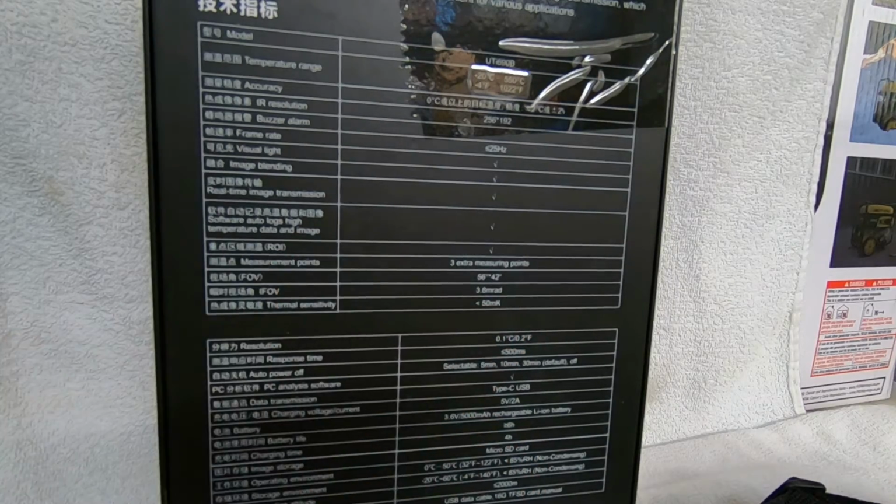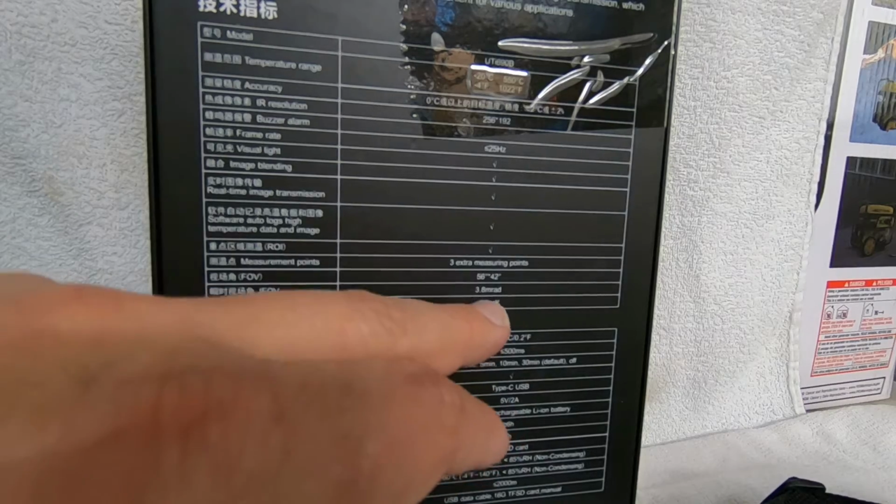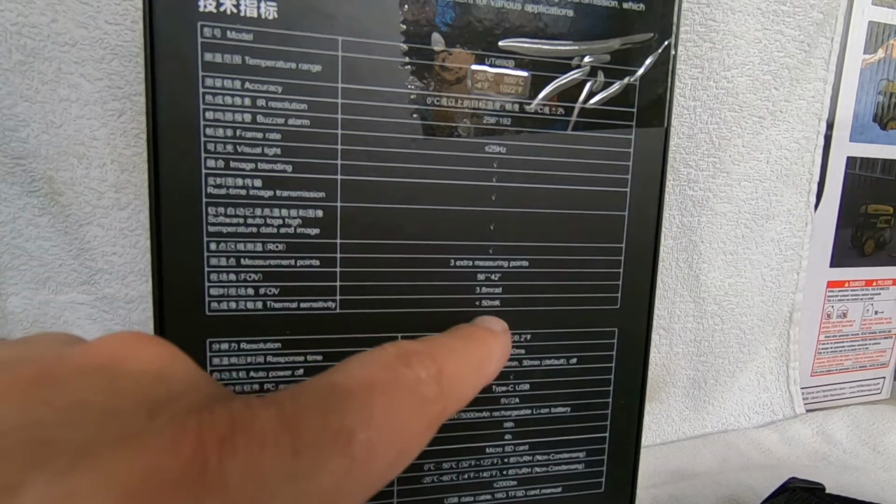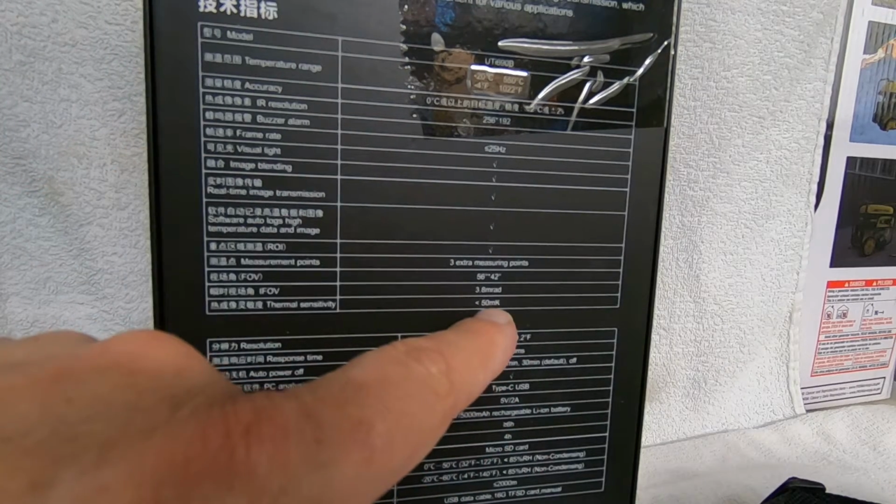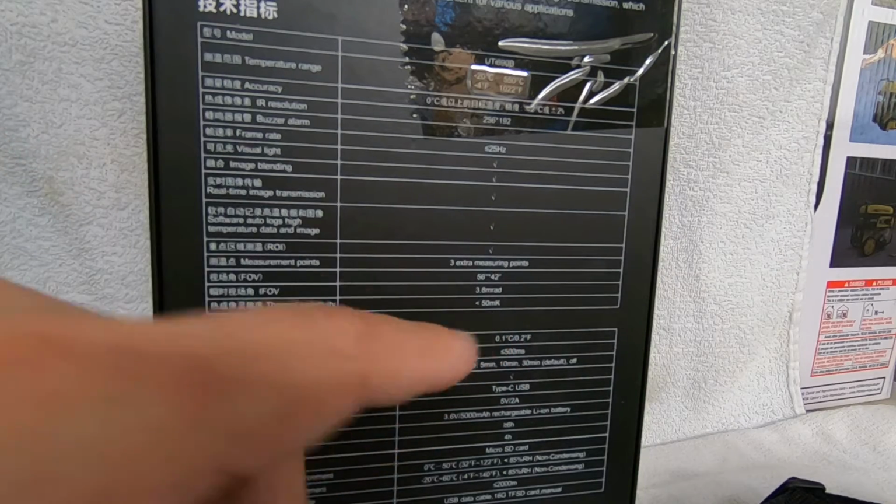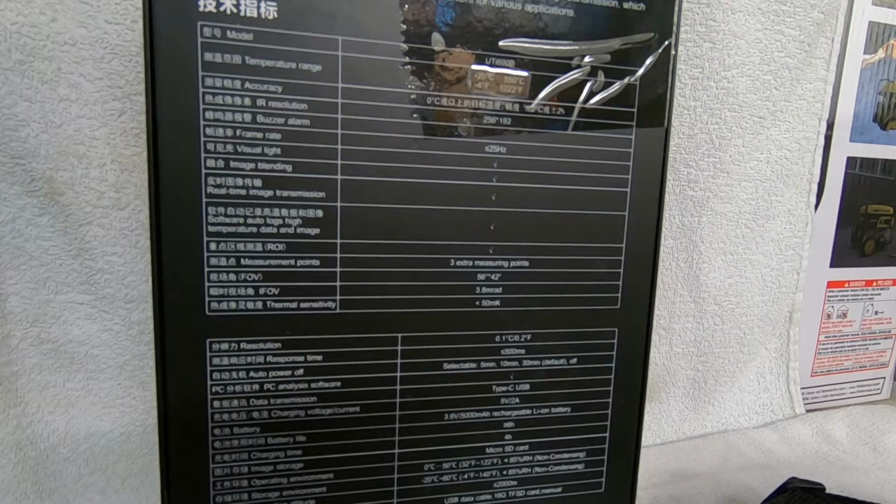The lower that number, the better. Now, this is saying 50 MK. It actually says less than 50 MK. So I'm going to assume it's probably real close to 50 MK. In the instruction manual for this unit, it says 60 MK. So we're going to say it's between 50 and 60 MK, millikelvins.